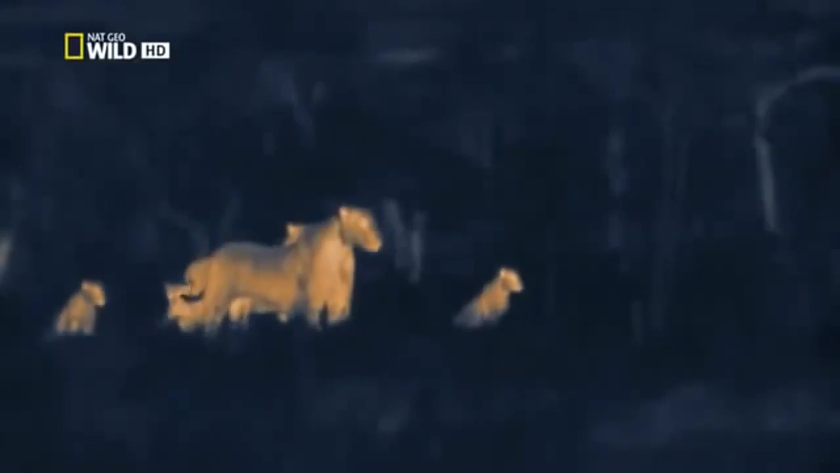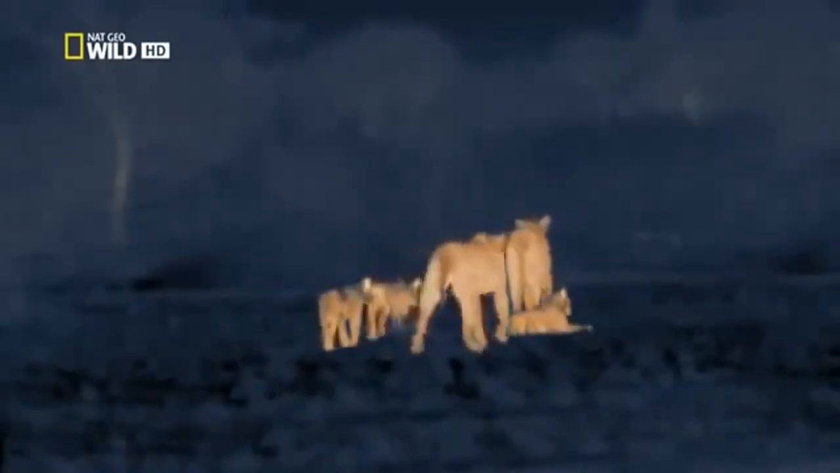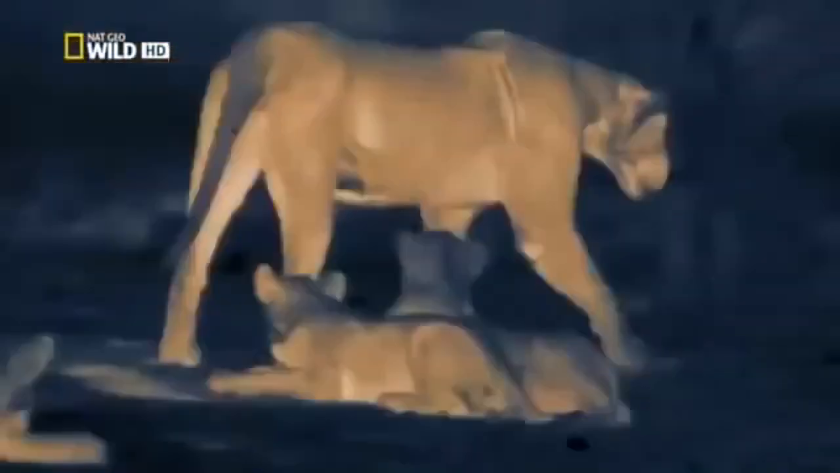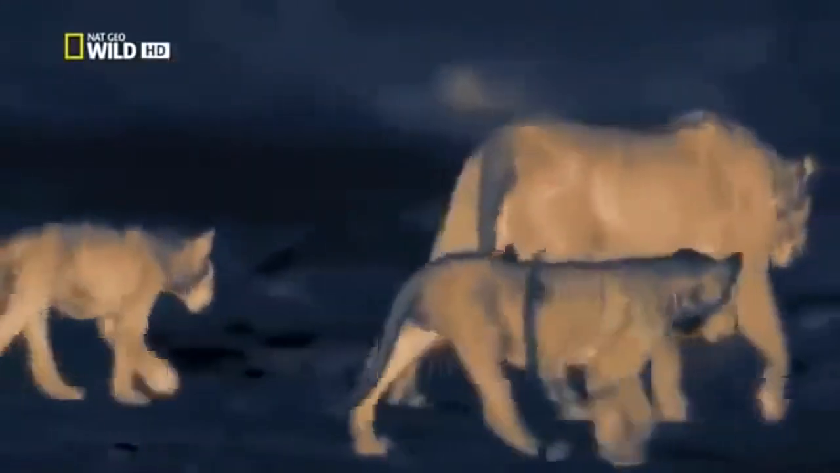It may not look like it. These lions are hunting. On this starry night, the pair can't see other animals more than 60 meters away. They are locating prey by scent and sound alone. Listening, smelling, learning about what is happening around them, picking up the news.